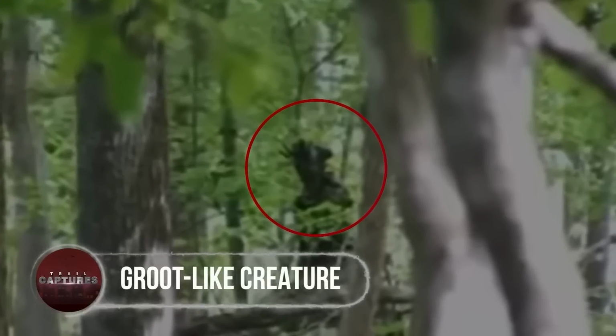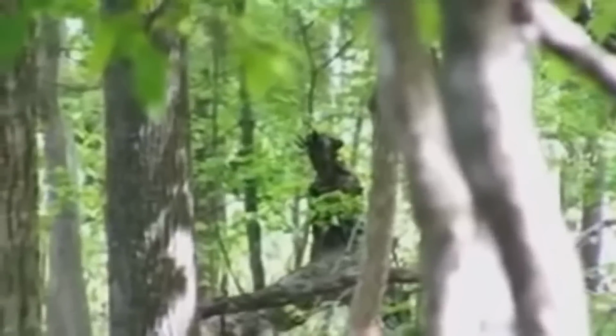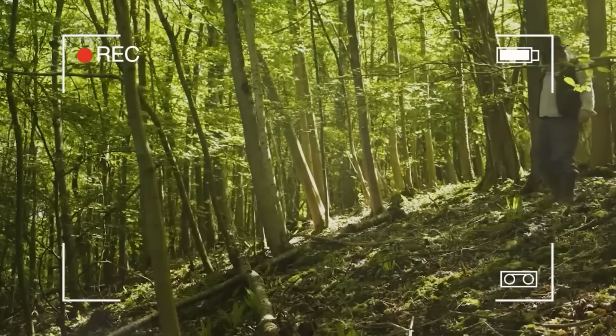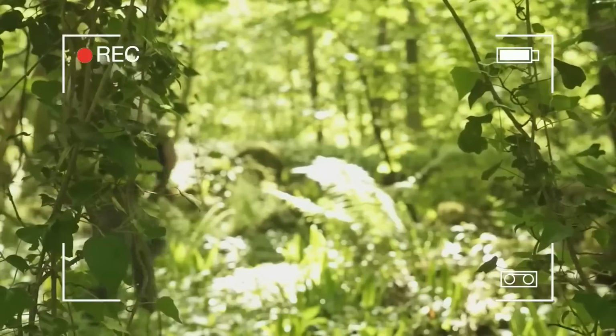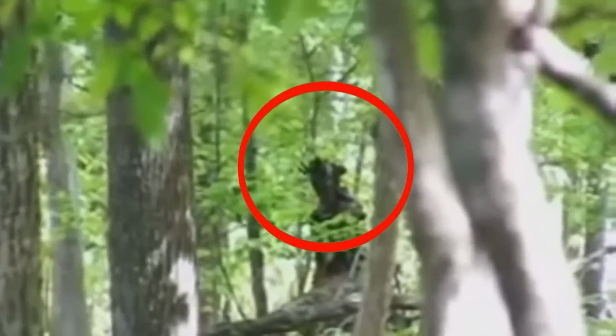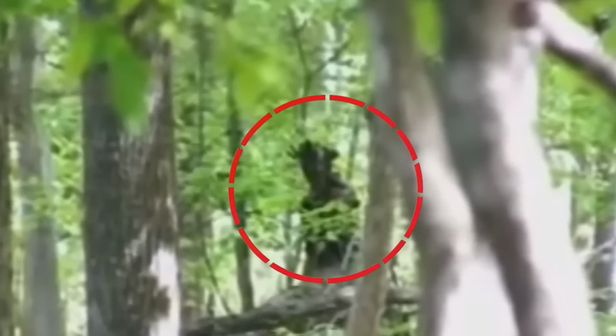Groot-like creature. If Groot has an evil twin, this probably has to be it. A Virginia family of 3 went out for trekking in the nearby forest where they noticed a tall, dark man-like tree that also happened to be staring at them. The parents commented that they felt like being followed by an unknown stalker hours after entering the forest.